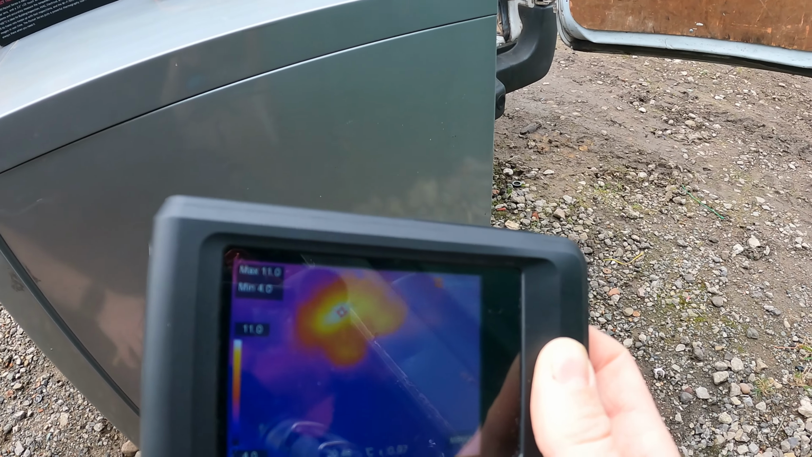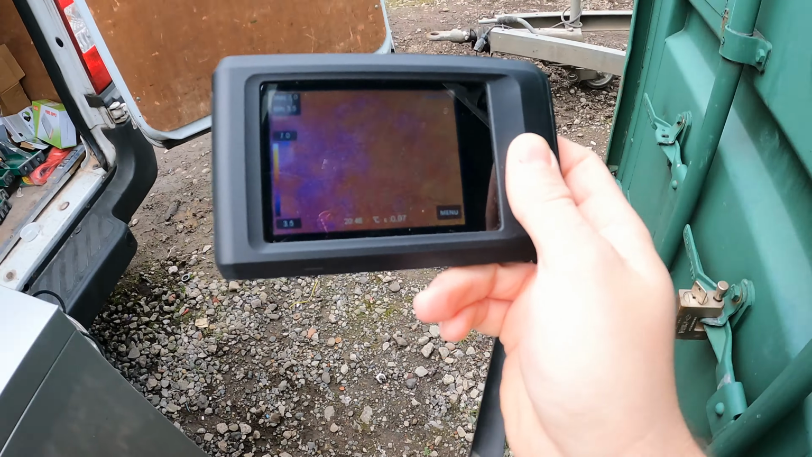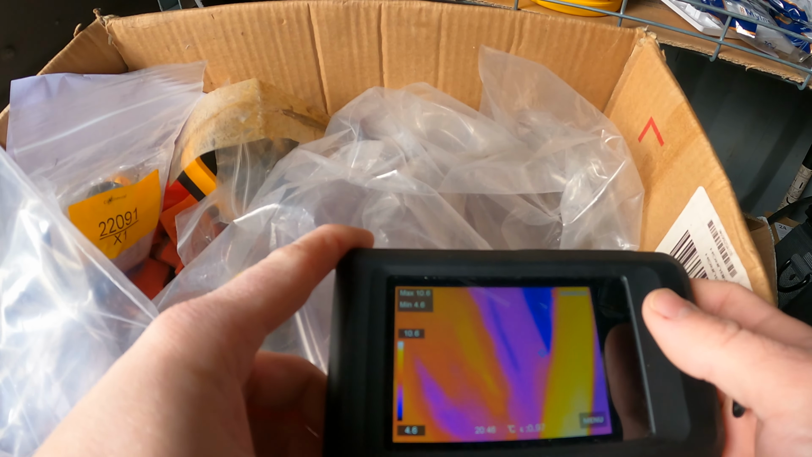You'd be surprised. I've been walking around my house looking at footprints. I know when my kids have been sneaking to the fridge nicking food. So you can see without reflections.